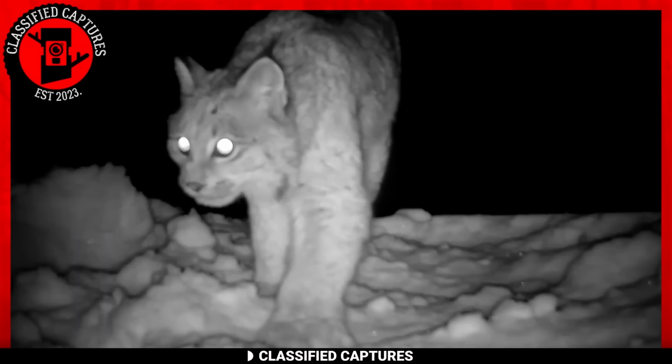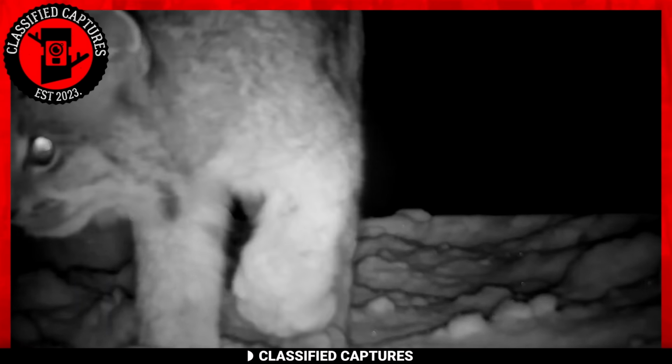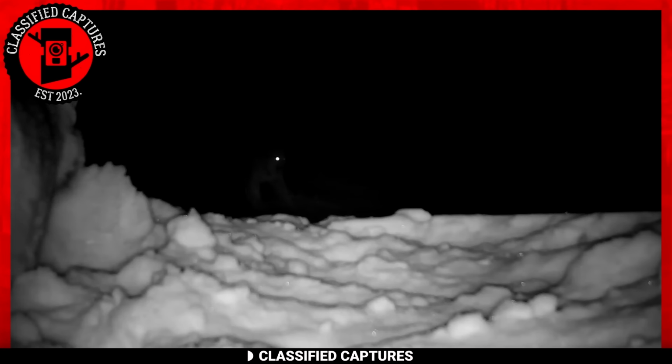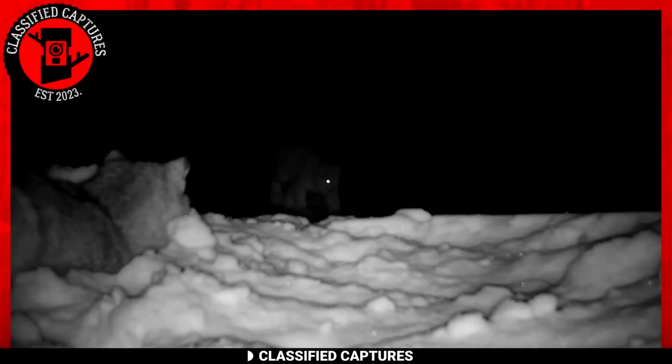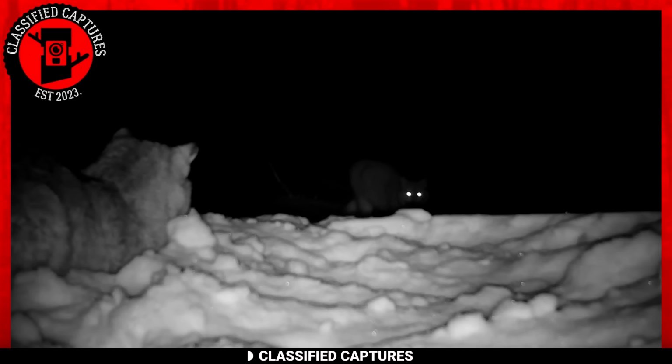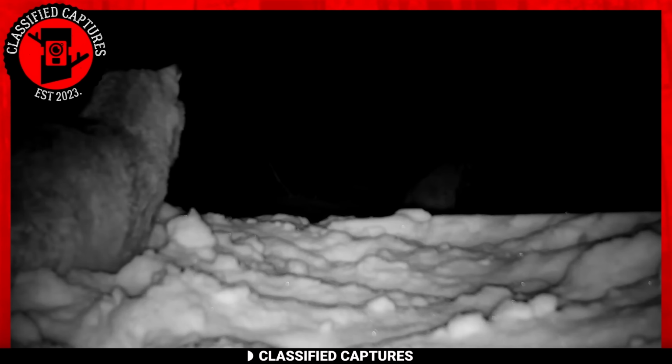Ah, the lynx, a truly magnificent creature that captures the imagination with its beauty and grace. Caught on camera in the dead of night, this lynx prowls the wilderness with its regal poise as the true king of the forest. As it approaches the trail camera, its curiosity is palpable, a testament to the intelligence and inquisitive nature of this stunning feline.